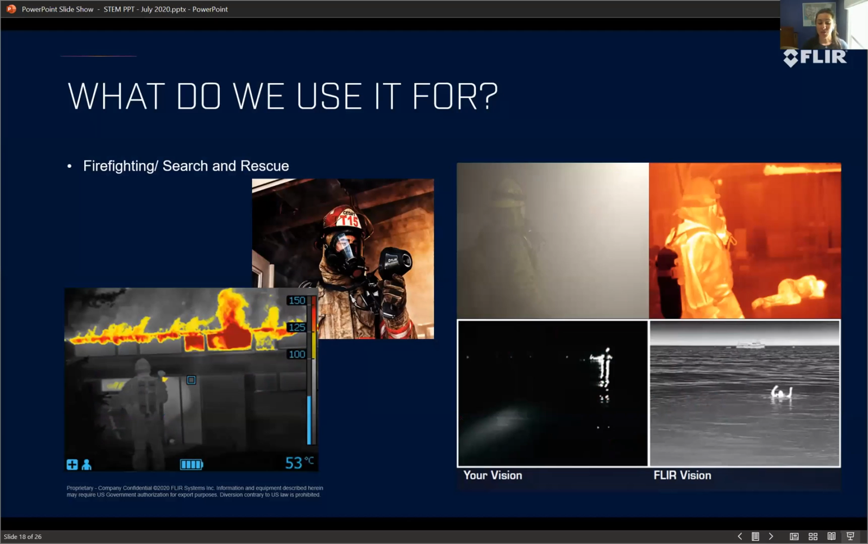So what are infrared cameras used for in the real world? Where might you encounter them? One of the first applications they were used for was for search and rescue and for firefighting. So if you're walking into a burning building, it's hot. You know that there's this chance for danger. So identifying exactly where the hot spots are before you start busting down doors or going in to rescue people is really important for our firefighters.